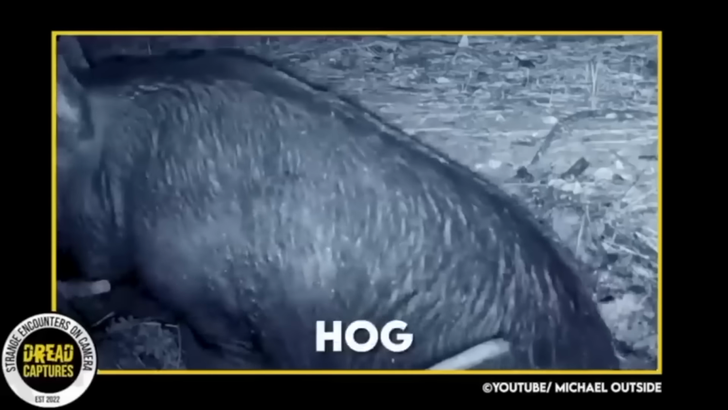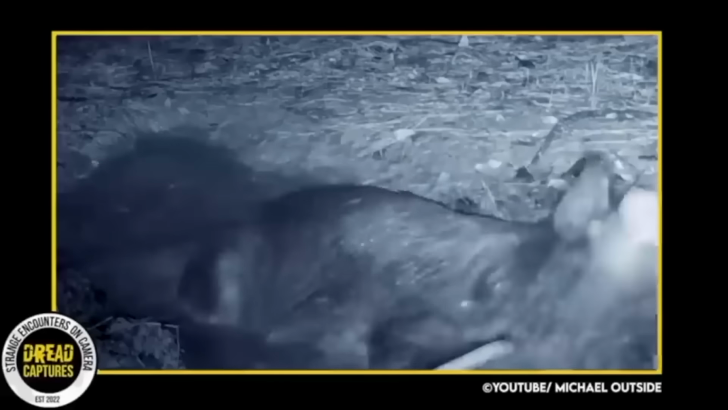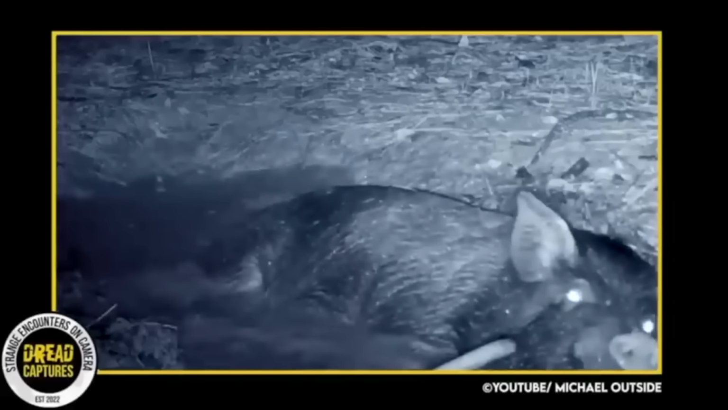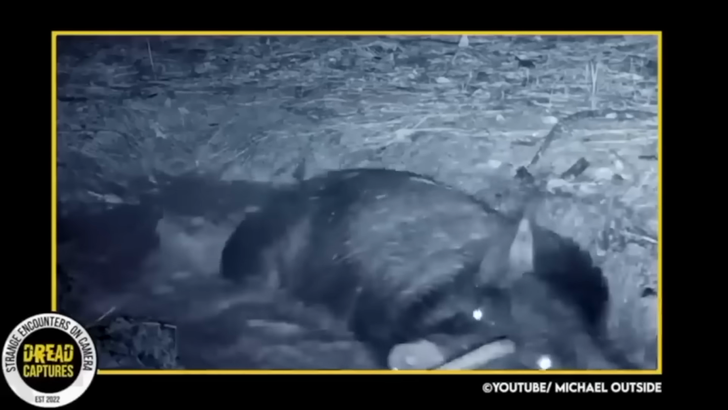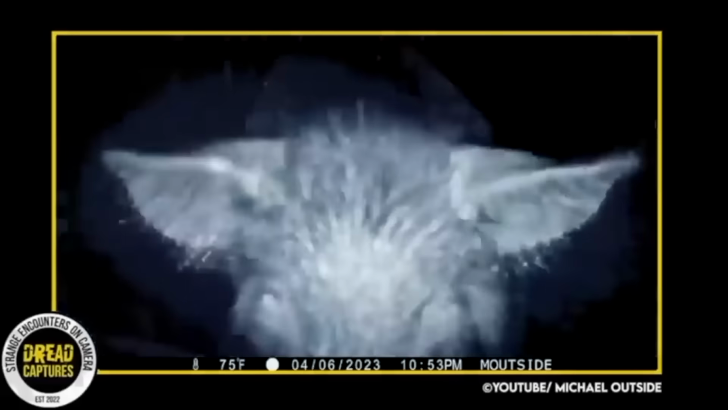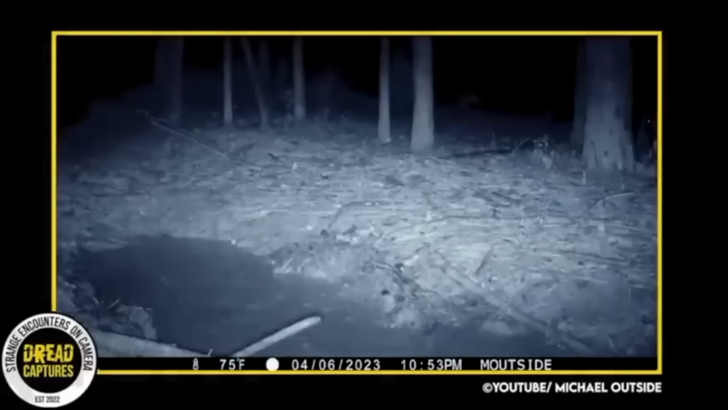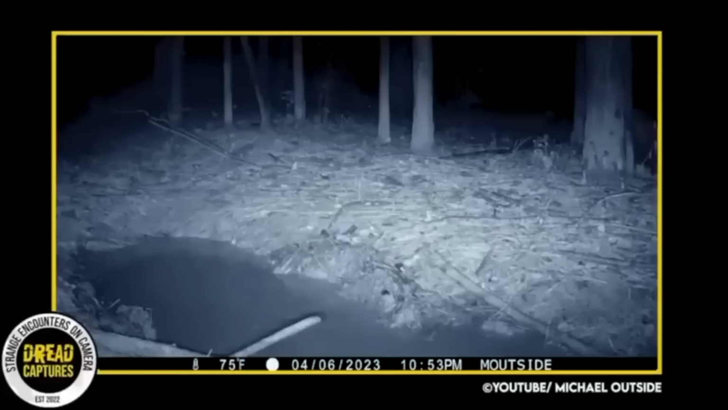And this next clip will show you what most likely brought him in front of this trail camera. This big old fat hog just wallowing in the mud. Yep, that's feeling good. If you go back and watch this video in its entirety, if you look at the trees in the background, you can actually see the hog goes and rubs up against them. In the daytime, it looks like all of the bark has been scraped off the lower parts of these trees.